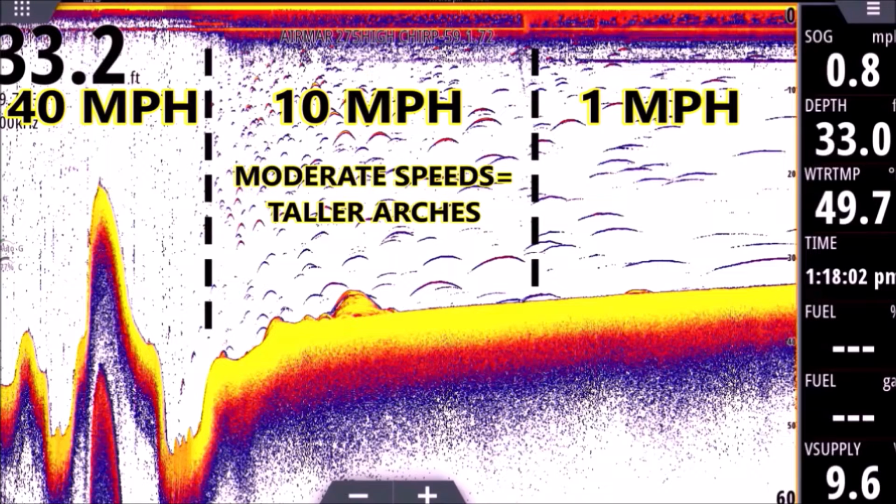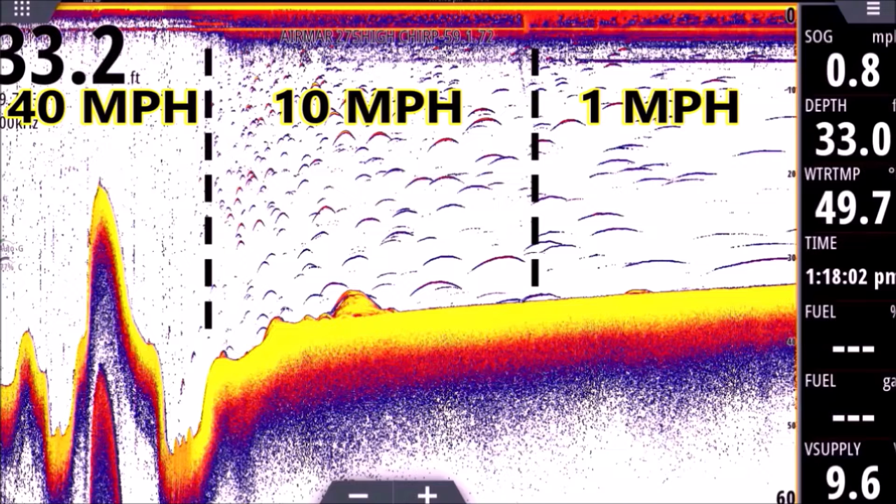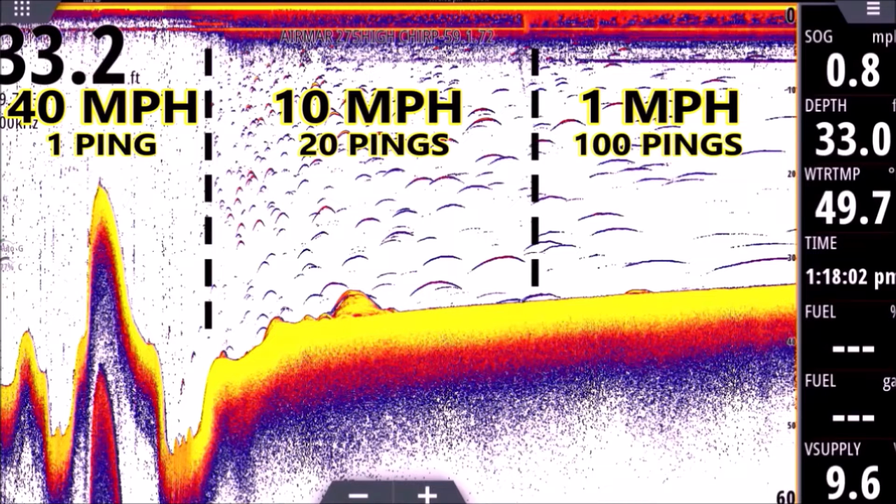So we'll have to picture the shad are standing still, our transducer is moving over them, the pings are going up and down the air bladder and gives us a nice arch, going about 10 miles an hour. So for argument's sake, if the left returns we're absorbing one ping, let's say in the middle there we're absorbing maybe 20 pings.